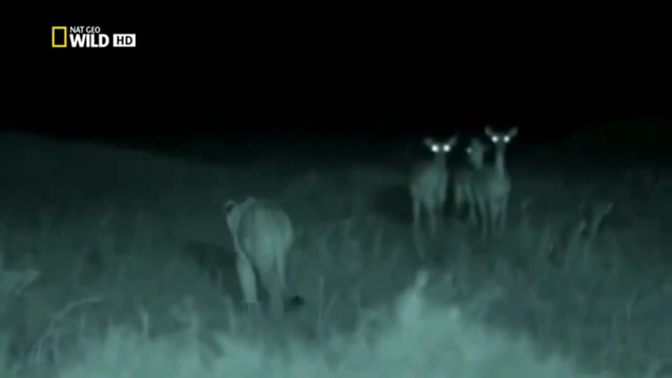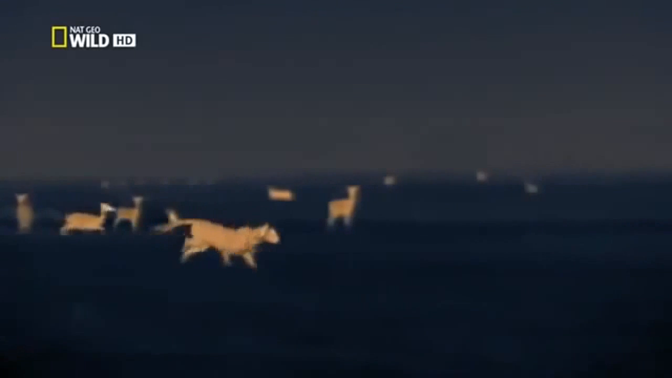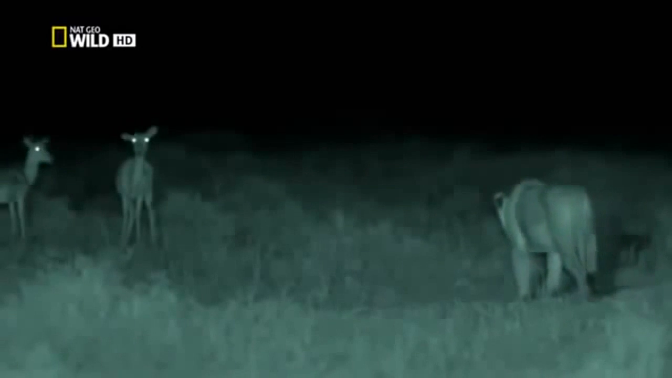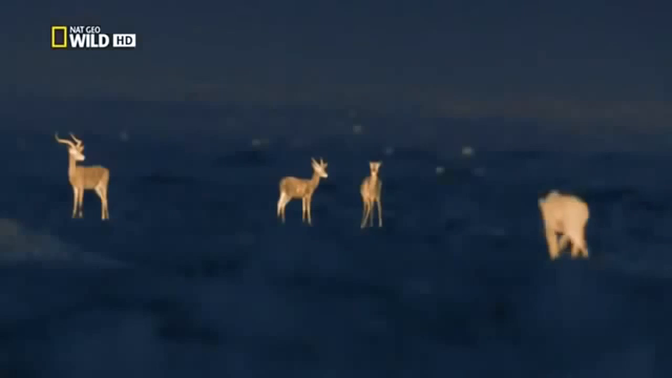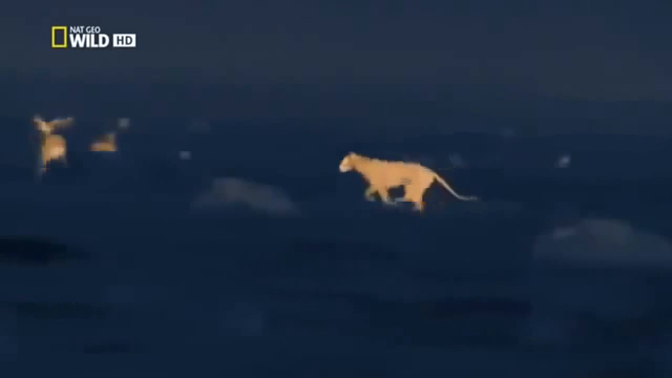They give their presence away before they are close enough to actually see their quarry. This looks more like how Mum did it. But she was patient. The eager young lioness goes too early, again. She doesn't wait to pinpoint her victim by sound.